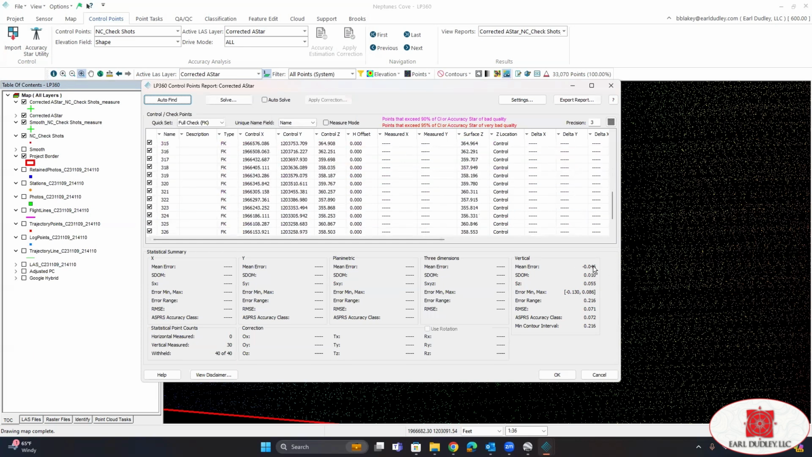Okay. Look at our mean error, it's right around a half inch. Deviation is around 100. Our vertical spread is just under 600ths. We can see our minimum and maximum error, both of which are within the accuracy of the sensor, our error range. We have our RMSE, our accuracy class, and our contour interval.